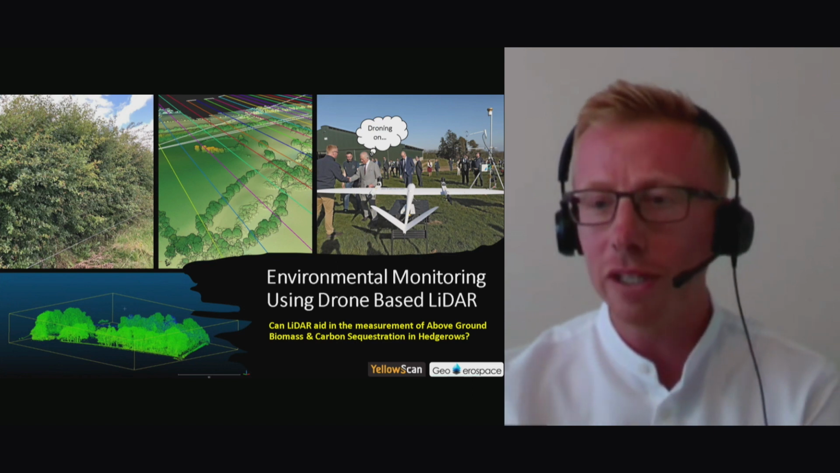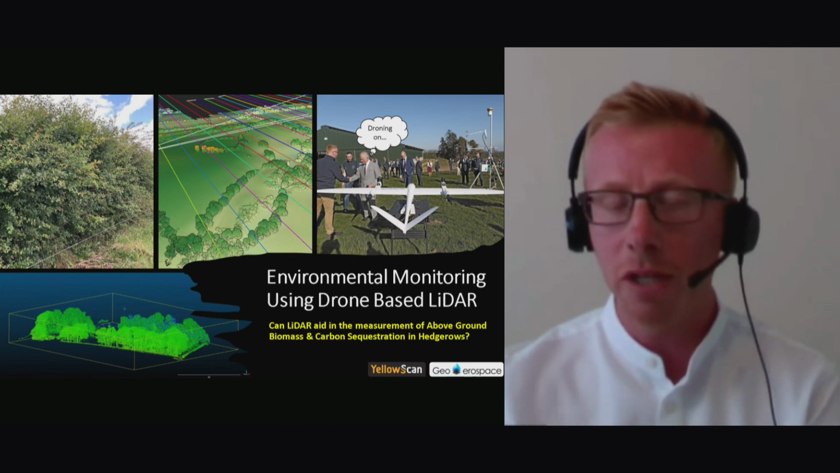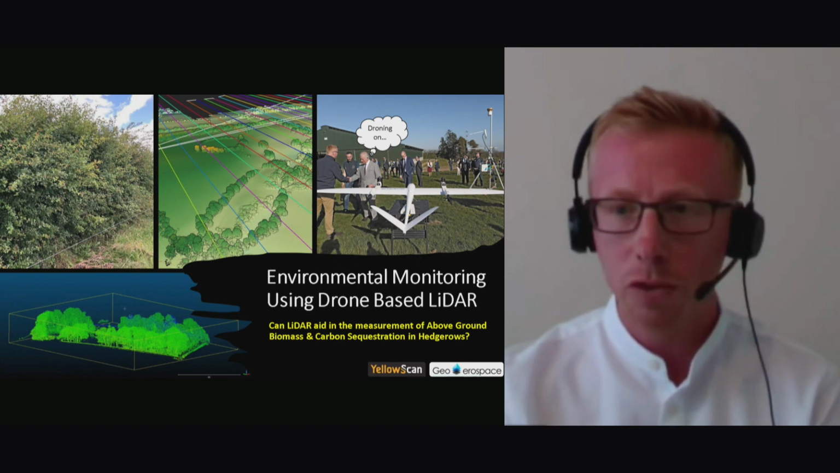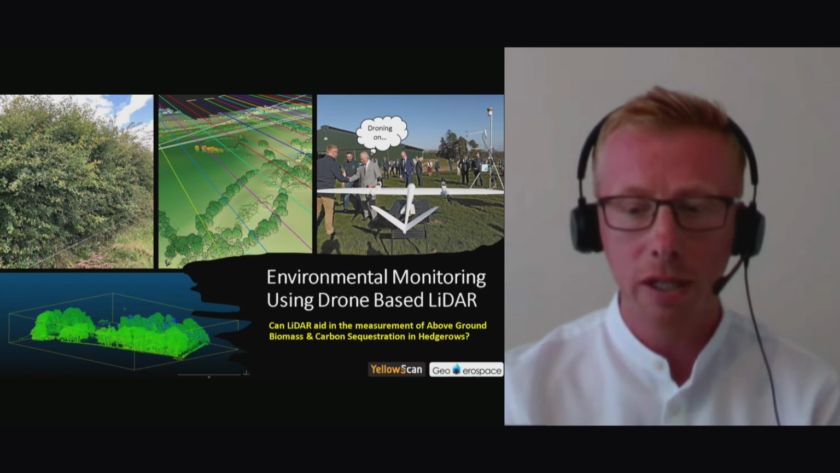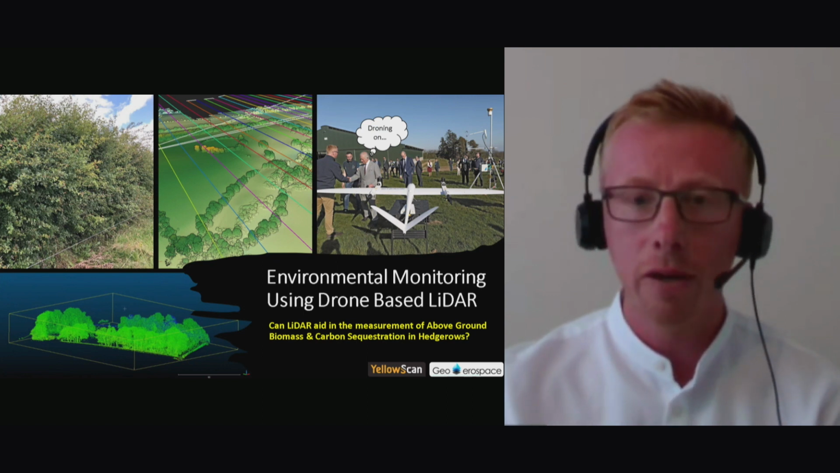The drone you can see is the Quantum Systems Tron, and on board that is the LiDAR. I believe Martin Harecomer is with you today as well, so hello to Martin. He trained us on the Quantum Systems drone, which is a great platform in tandem with the YellowScan Surveyor Ultra, which is what we used on this project. And then you can see some outputs in the bottom left there.